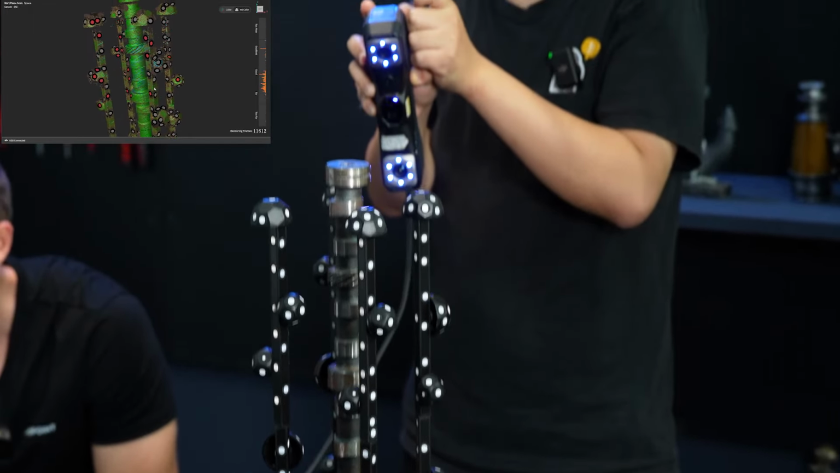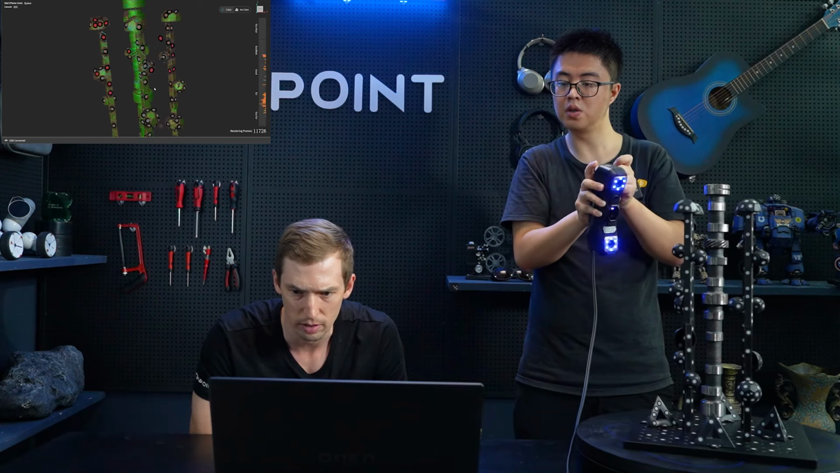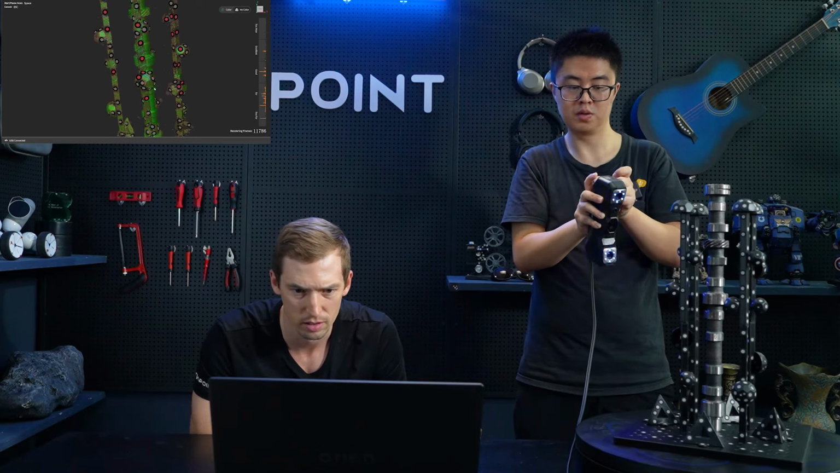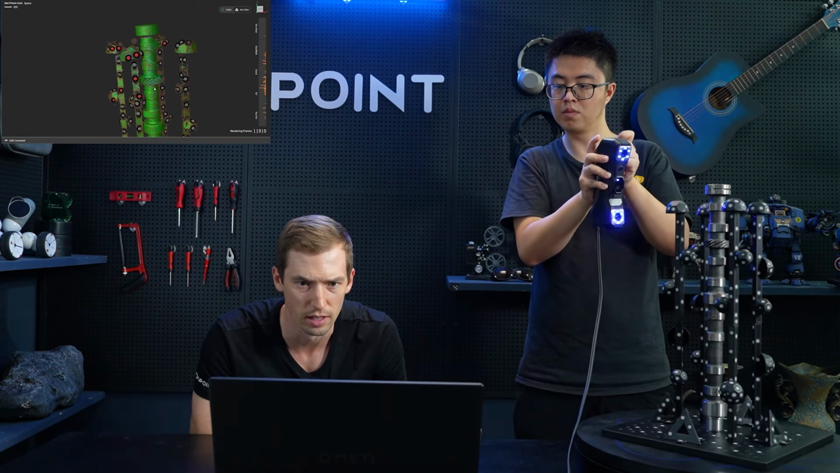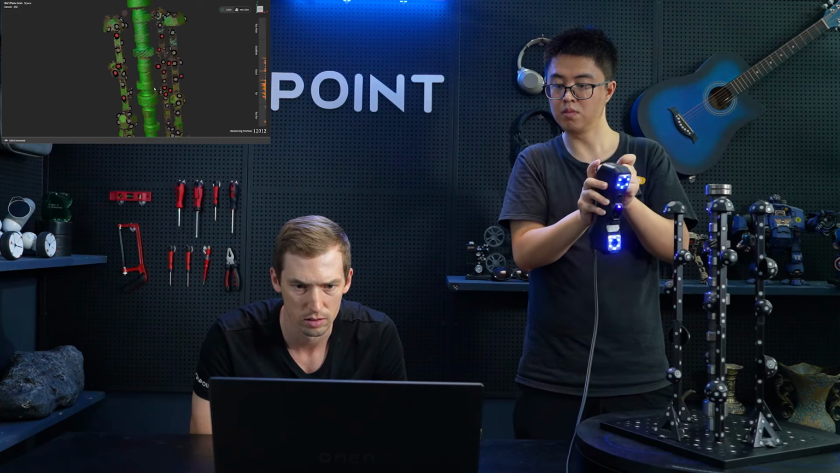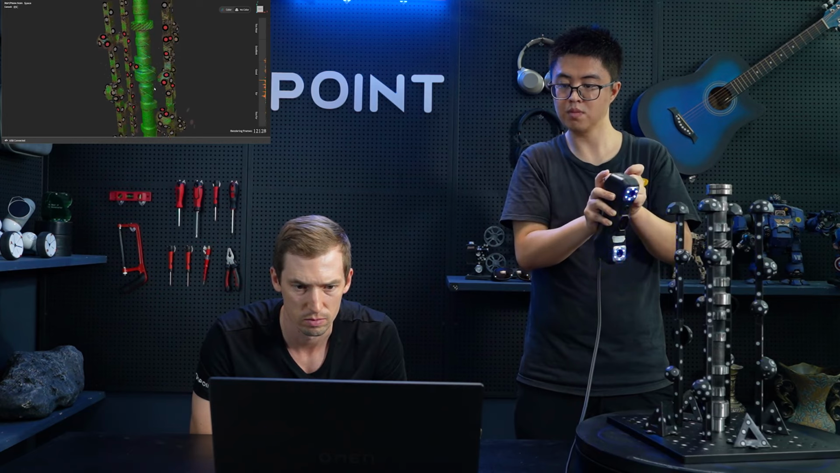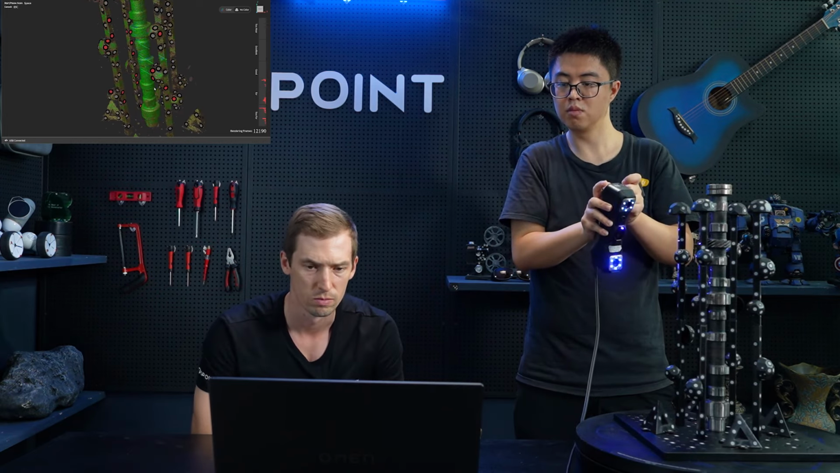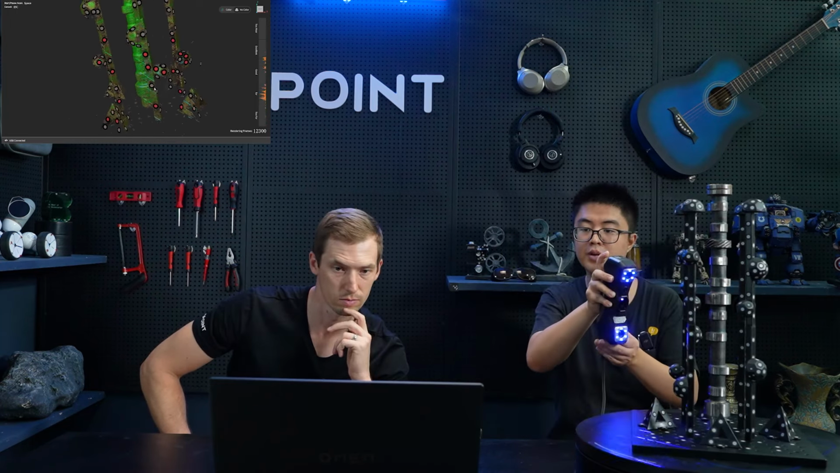Okay, do you see anywhere that wasn't good enough? I feel like since we're going to be merging the two, it seems like there's enough new data that it'll be good for the merge. Okay, maybe a little bit more on the bottom.